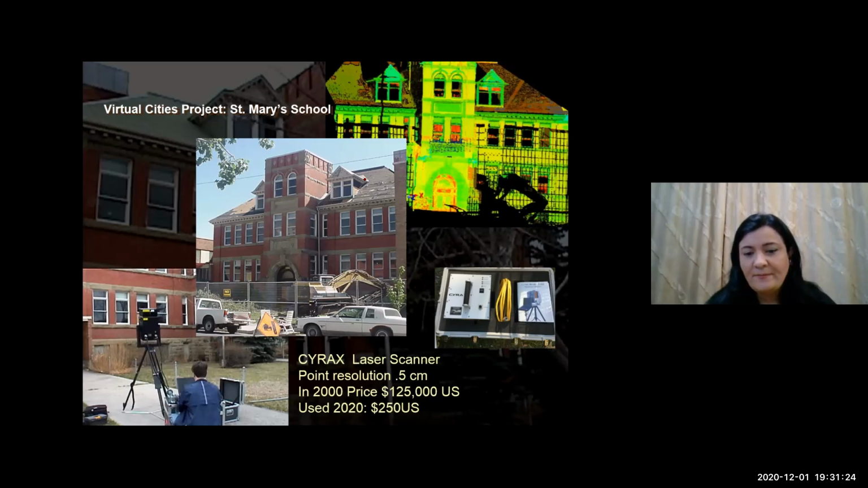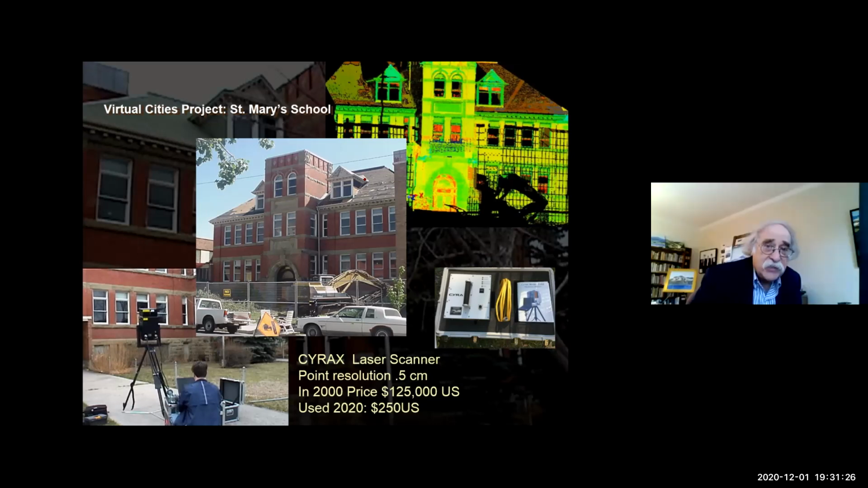I checked on eBay yesterday and the same scanner now costs $250 used.